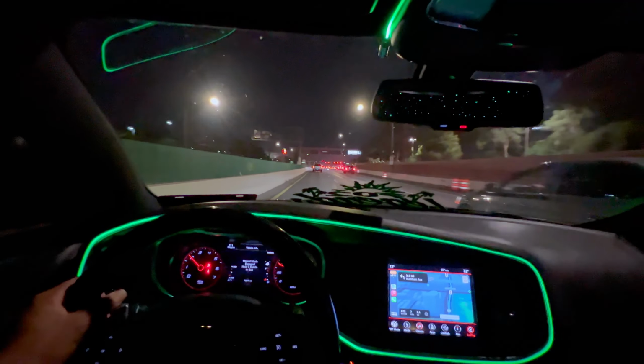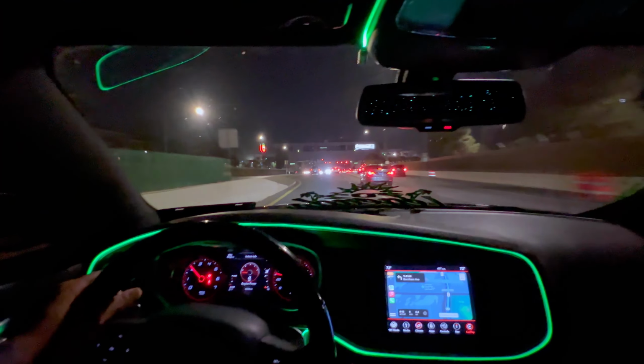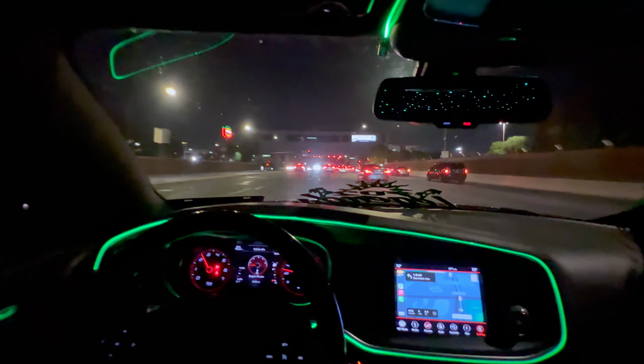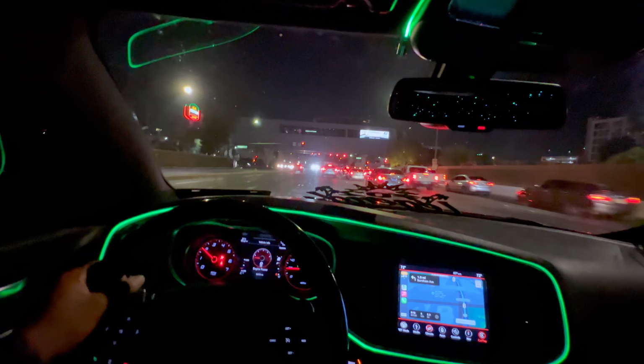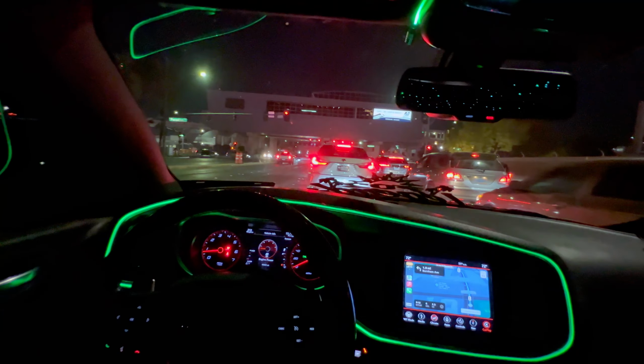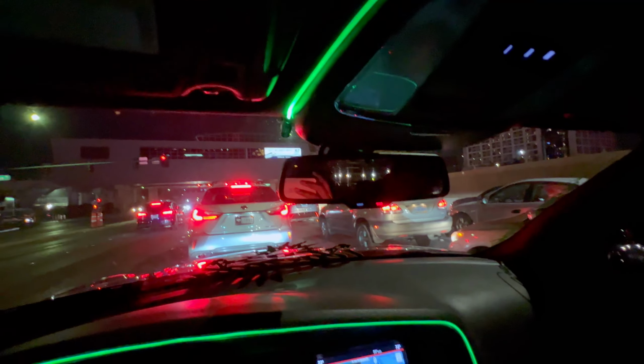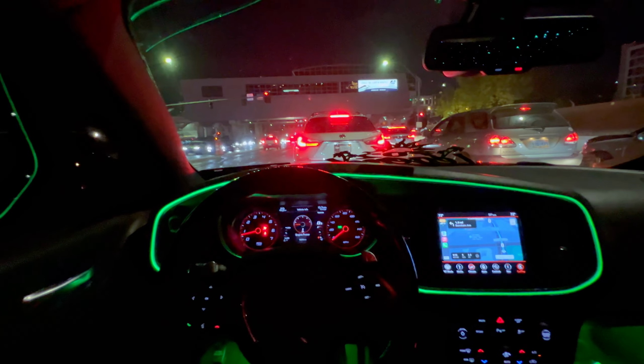This guy's riding my ass, bro. That low-key irritated me. I don't know why it's irritating me, but it is. I know I was going at least 70, 75. It felt like I was going at least 70, 75, and you're still riding my ass. Pay attention, bro. How close do you have to be? You're irritating the shit out of me. Anyways, get off, bruh.